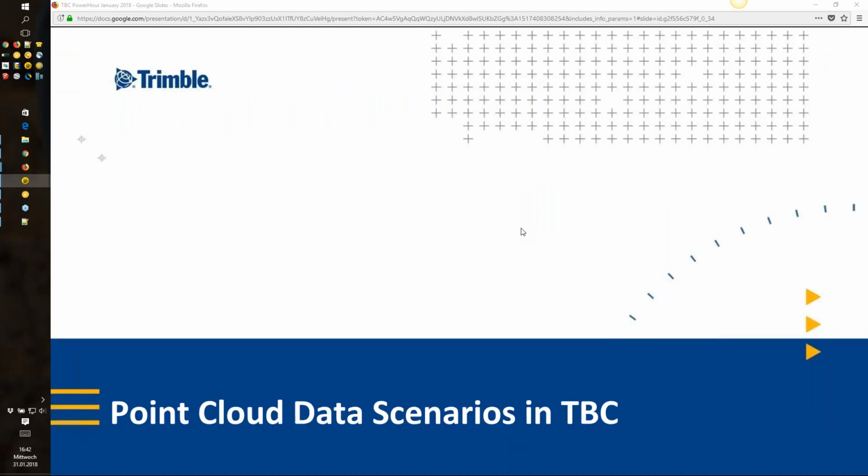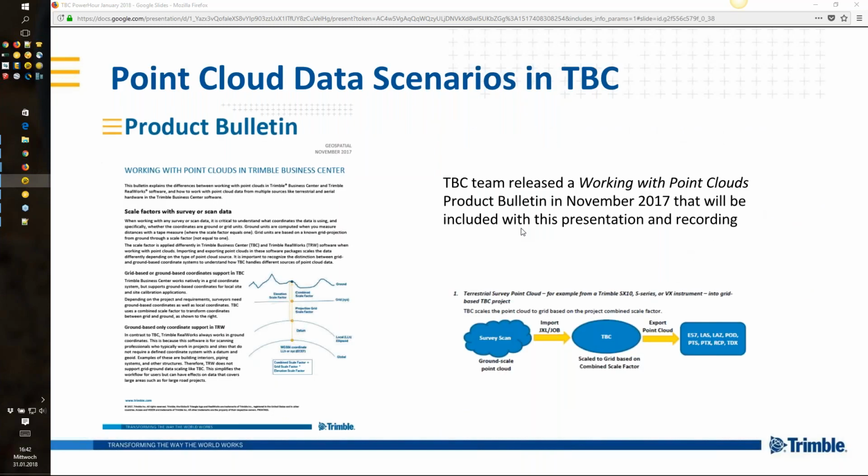Good. The next topic would be point cloud data scenarios in TBC, and I will hand over to Joe. Yeah. So thank you for those demos, Stephen. We threw a lot of information at you, and a lot of really good information. For surveyors out there who may not be in tune with the scanning market or experienced with scanning, this is new, and this can be quite confusing. You really have to be paying attention to what you're doing with your point cloud data.